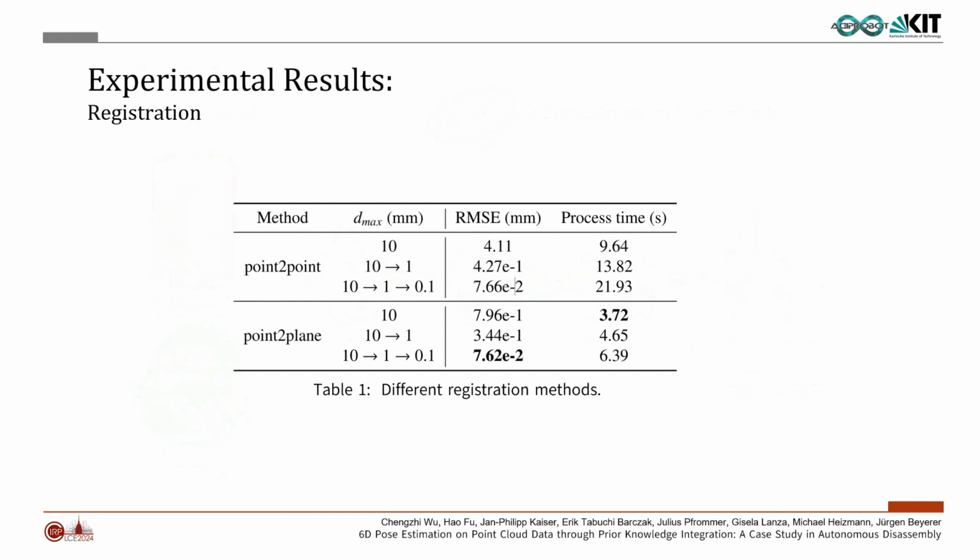We conduct experiments on 2 ICP variants, one based on point-to-point matches between the source and target, and another relying on matches between points in the source and planes in the target, which are determined by the points and their normals. Additionally, we test several combinations of maximum matching distances. The results are presented in this table,